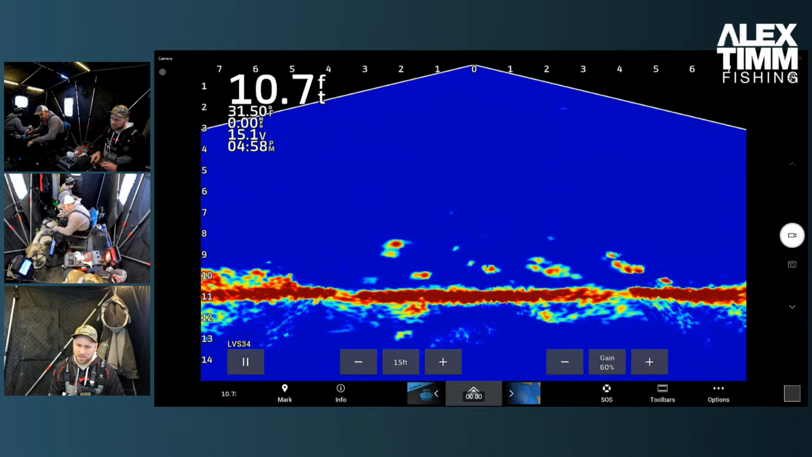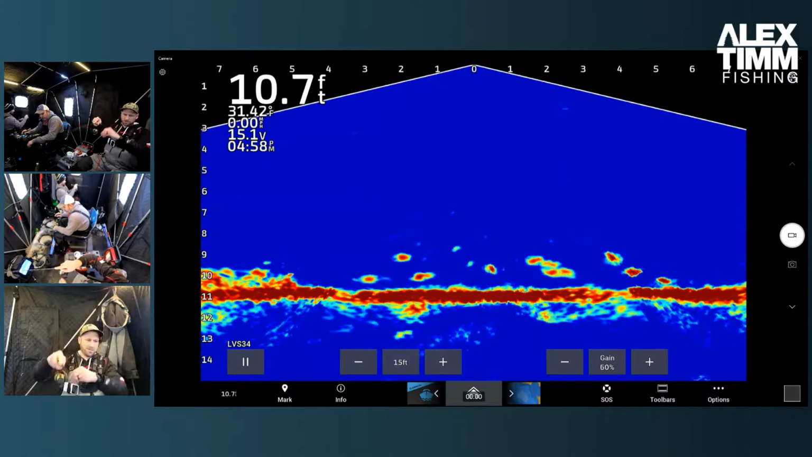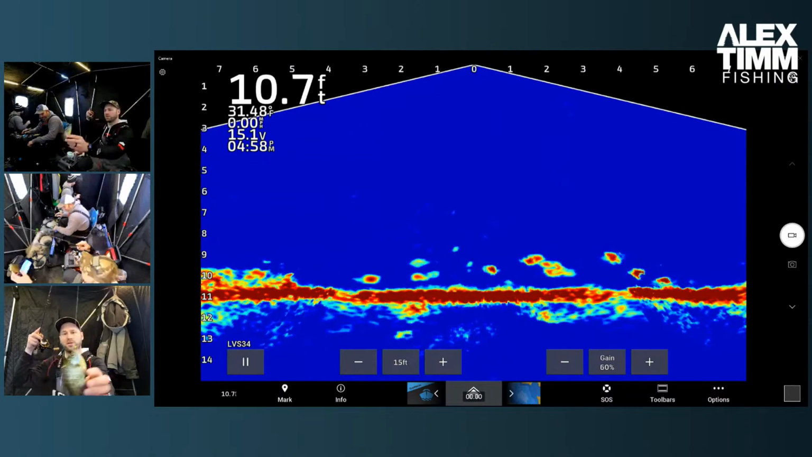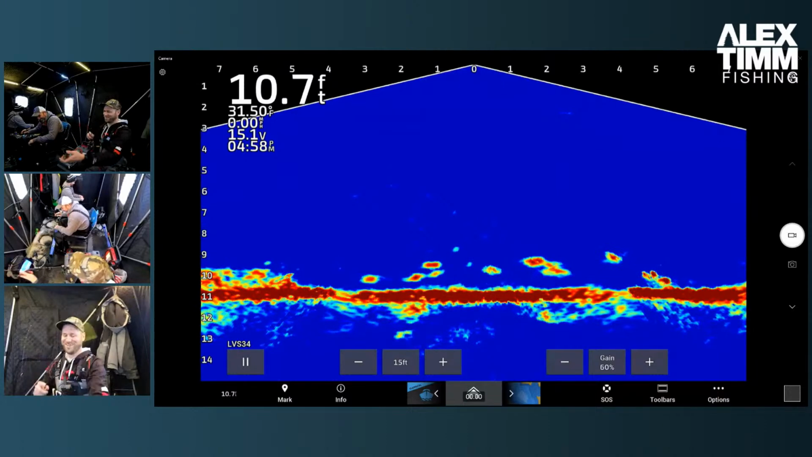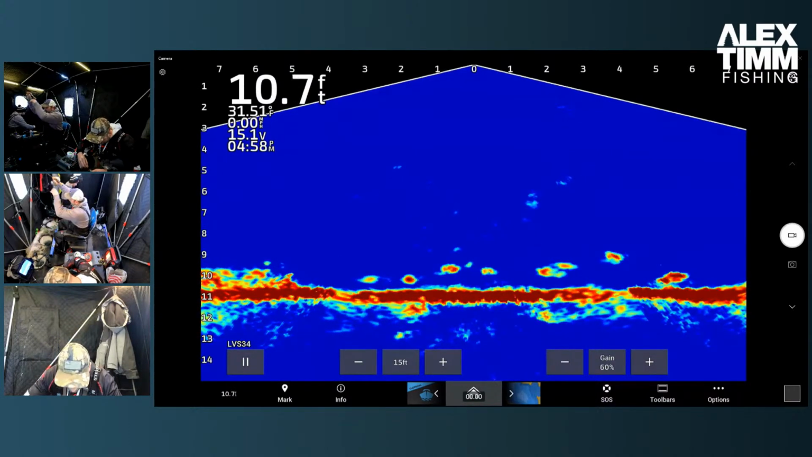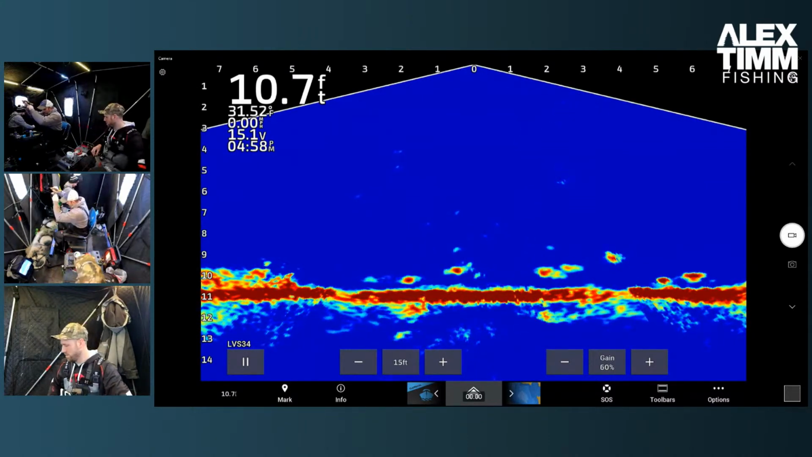He hasn't taken it yet. Oh, he's playing with it. We got to let him swallow it, at least a little, and boom, hooked up. So freshwater shrimp are the trick to catch small little bluegill. Highly recommended. And now I've got to put more bait on.